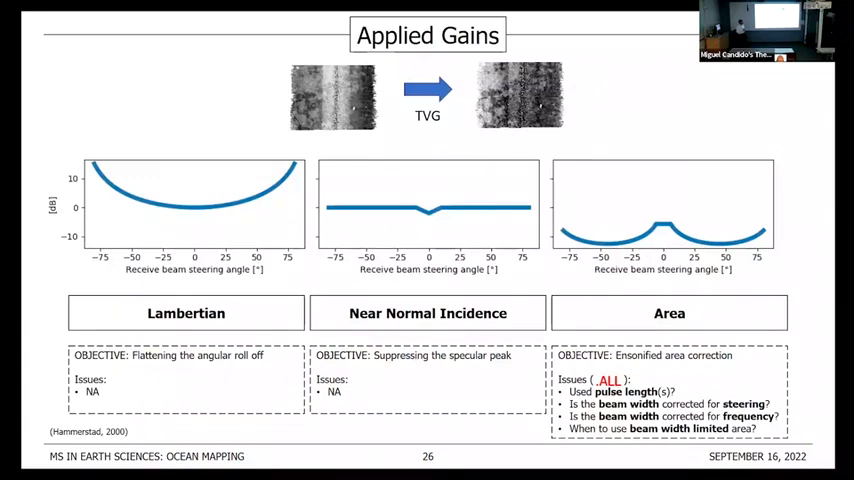And these gains are made of three components: a Lambertian correction, a near normal incidence correction, and an insonified area correction. We can reconstruct the first two, the Lambertian and near normal incidence corrections, fairly well, because the documentation we have about this TVG is good enough for that. But regarding the insonified area correction, there are some ambiguities. Basically, we have to guess some of the options that were taken by the manufacturer. For example, what's the pulse length that they are using? We don't know for sure. Are the beam widths they use to calculate the insonified area corrected for steering and for frequency? I don't know for sure. So I have to guess.